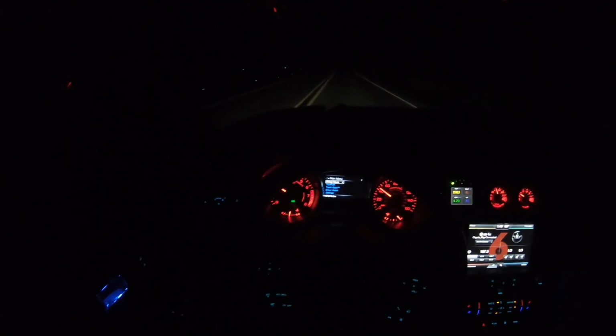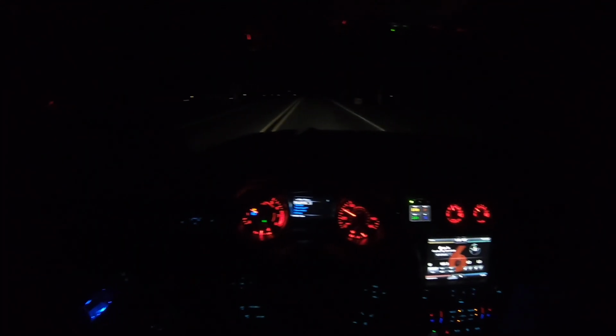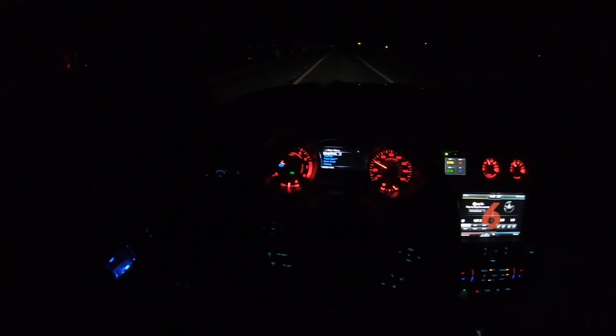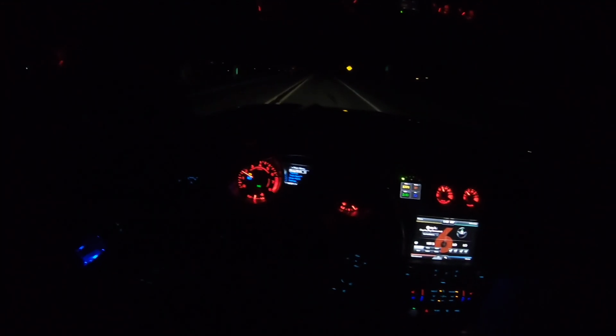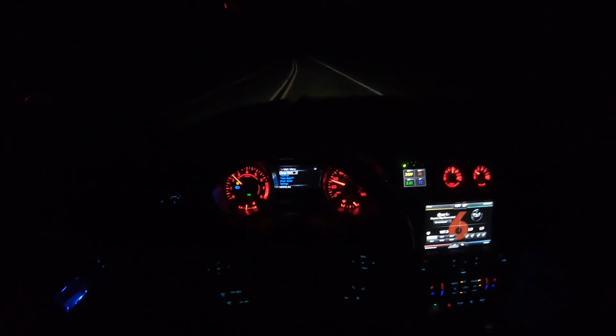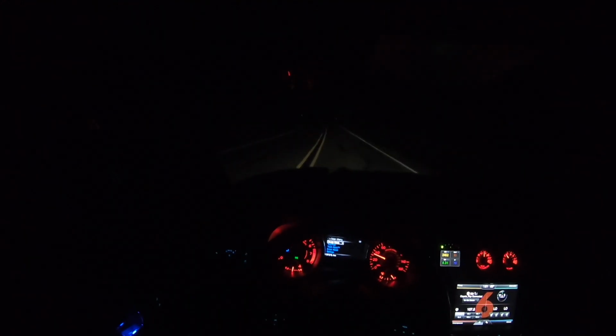Look at this. This is with my high beams on. You probably can't even tell the difference because one, I got my windshield tinted, and then two, it's just so dark out here. So I don't know if the camera is picking this up, but like I said, the back roads out here in Indiana are like unreal. Like, I love them. Actually in the middle of nowhere, and it's getting a little creepy. This is crazy. It's so dark out here.